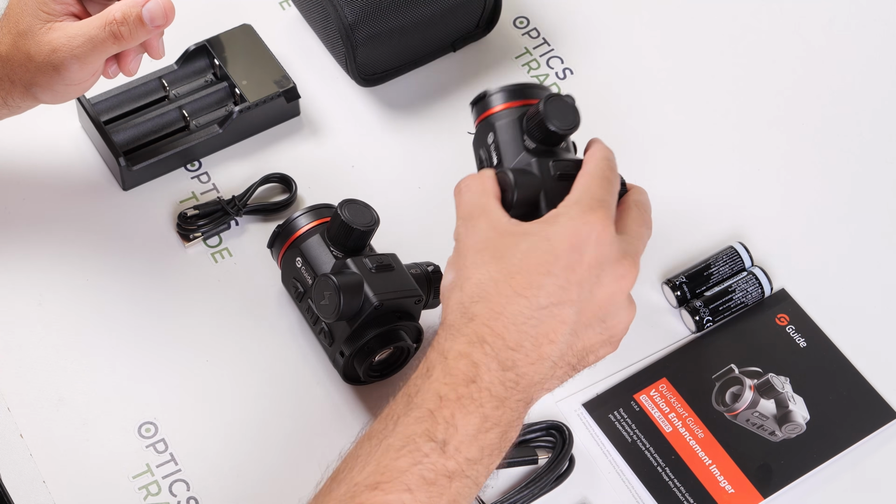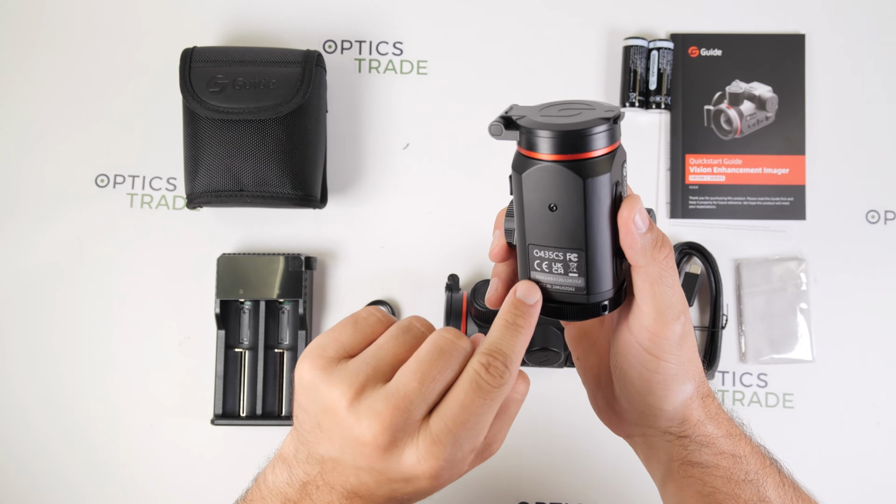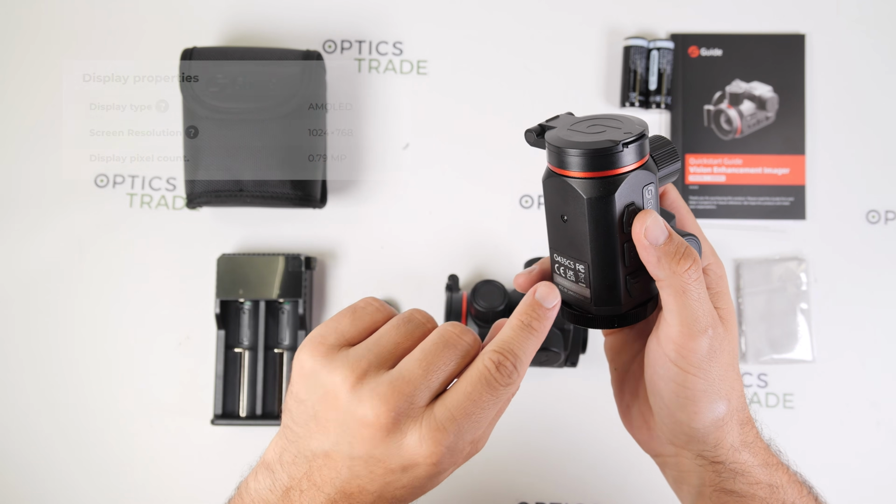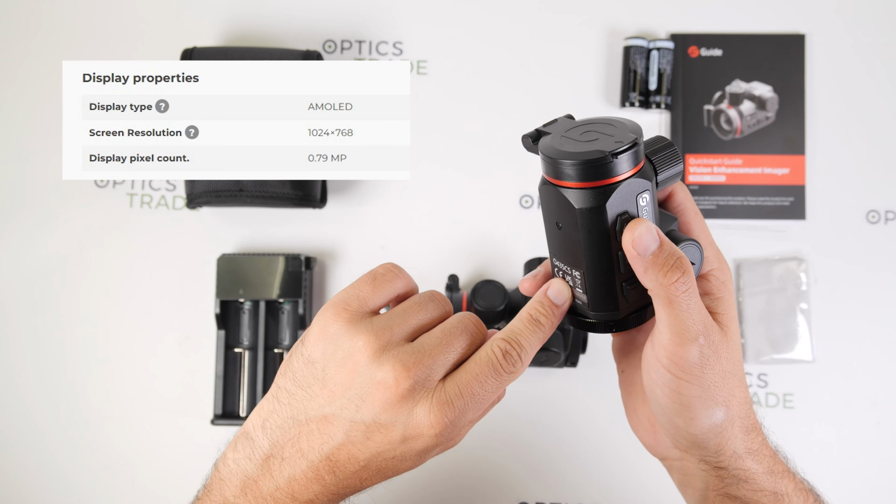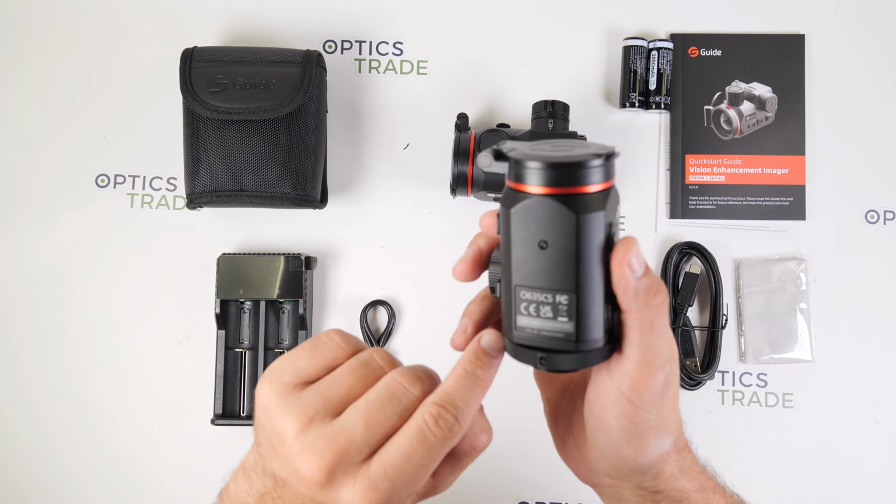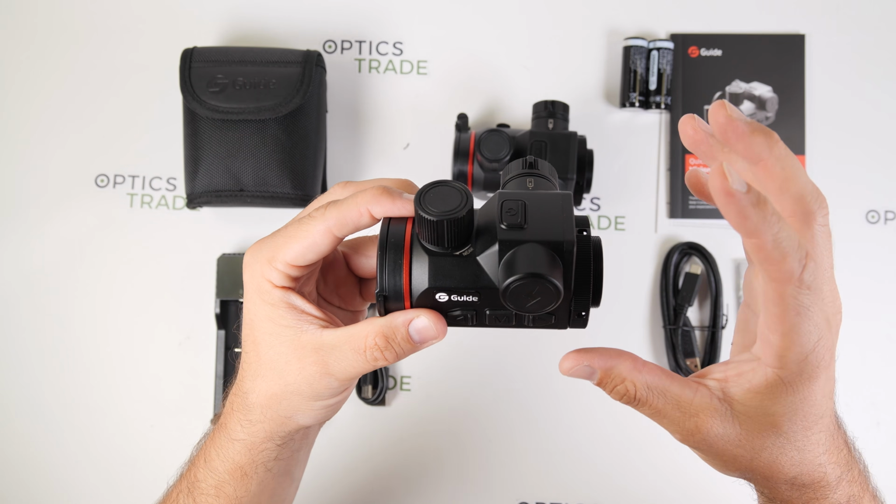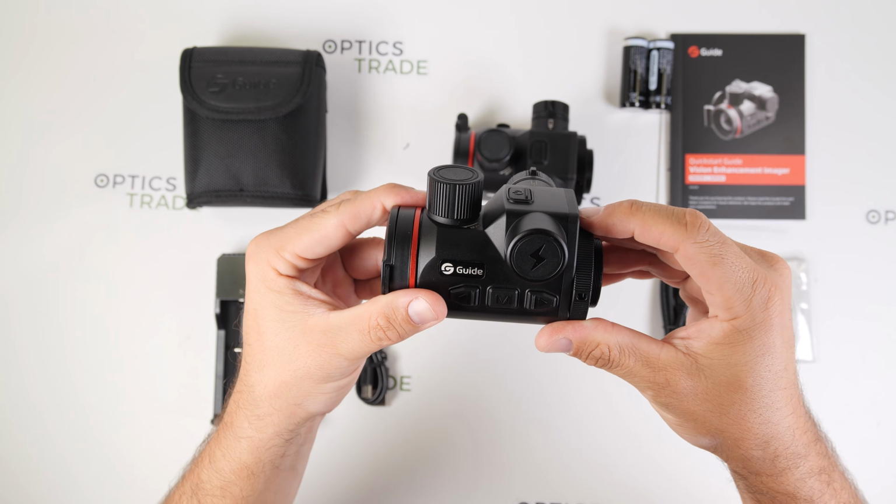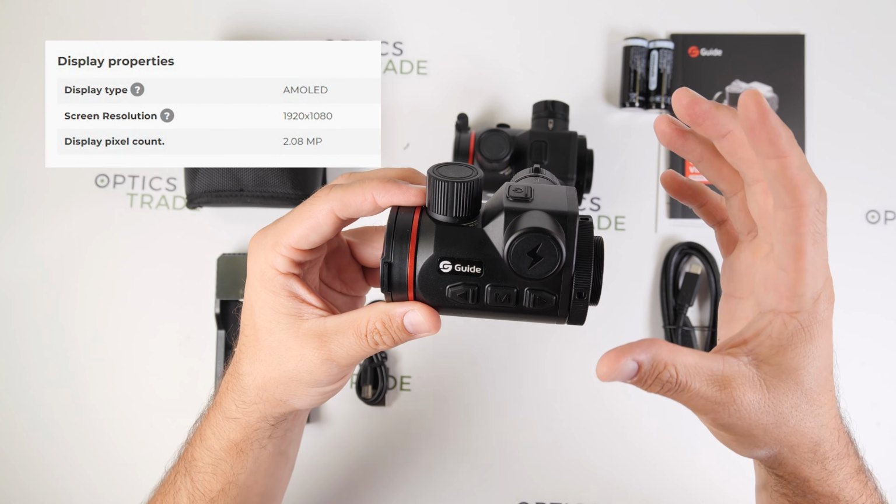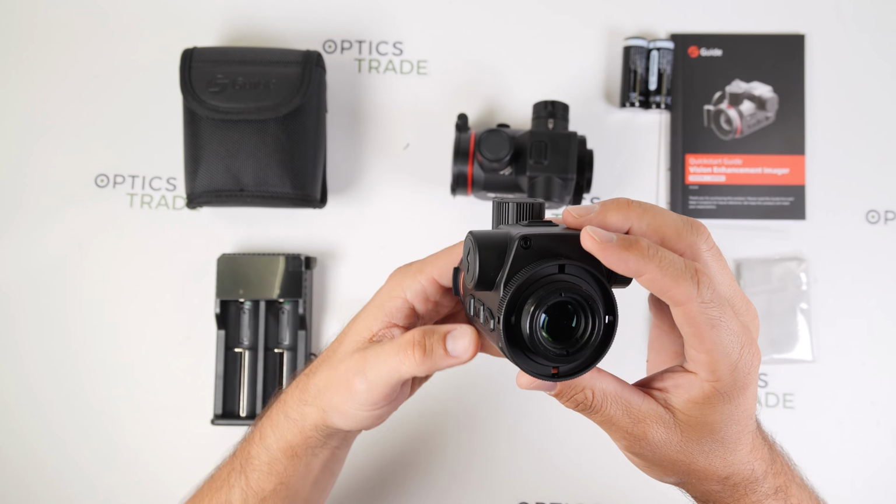The 435C features a 0.39 inch AMOLED display with a resolution of 1024 by 768 pixels, whereas the 635 model is equipped with a larger 0.49 inch Full HD AMOLED display with a resolution of 1920 by 1080 pixels.